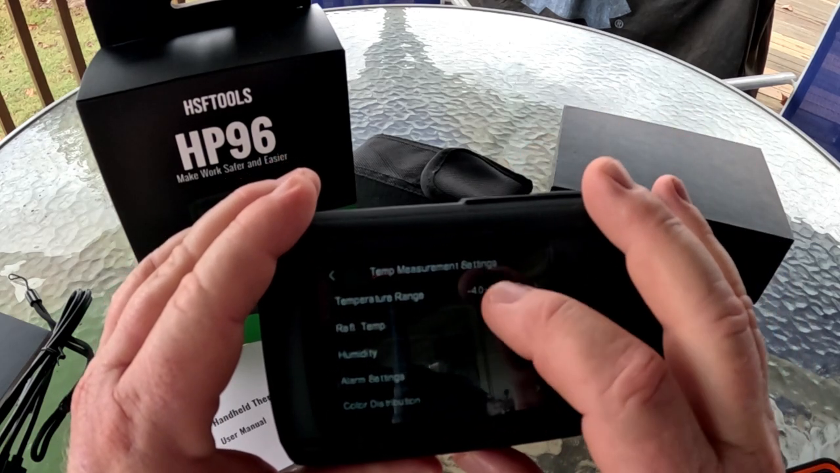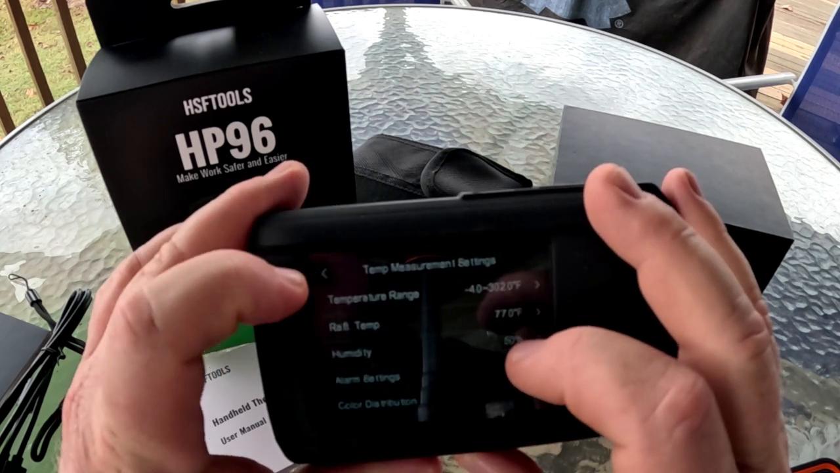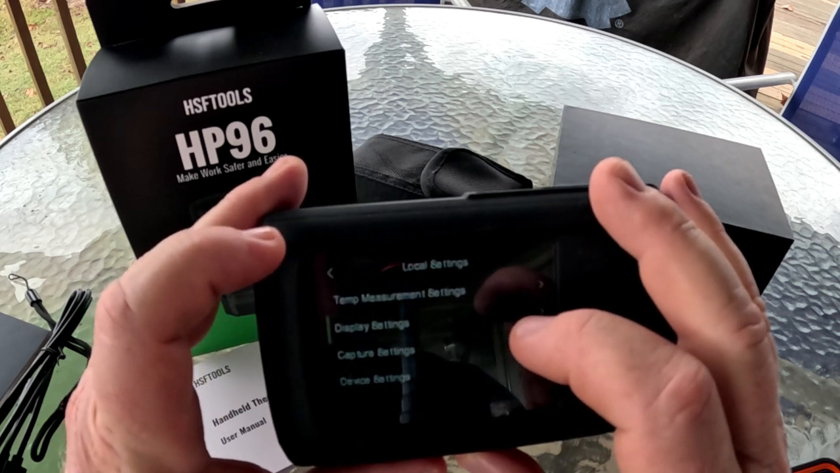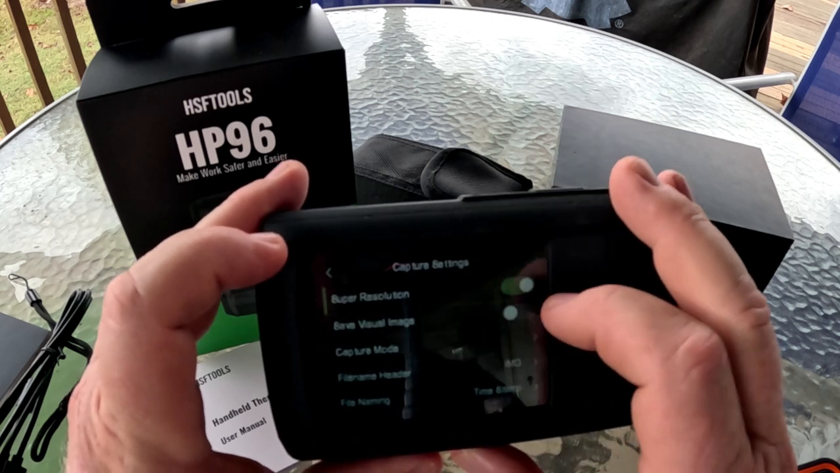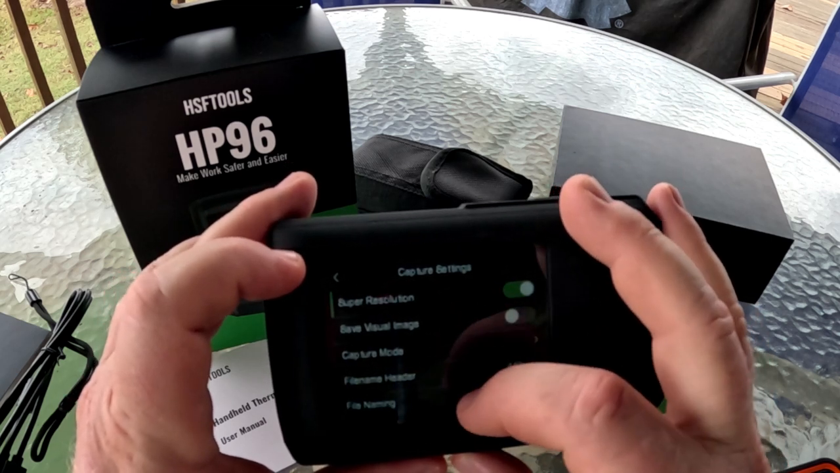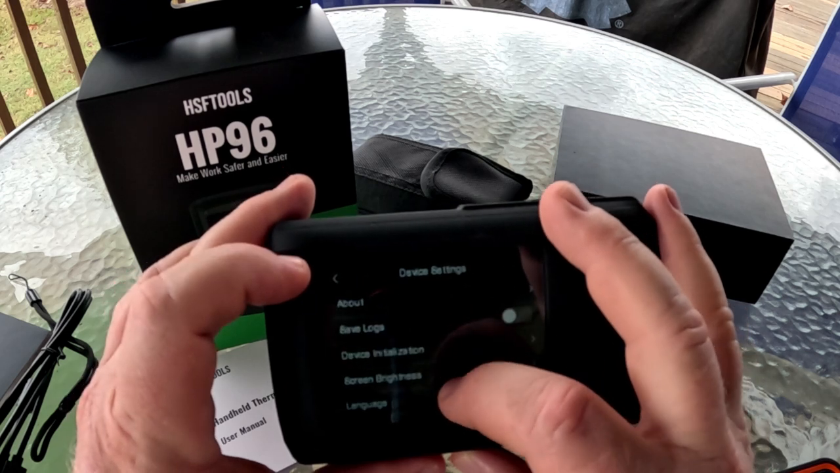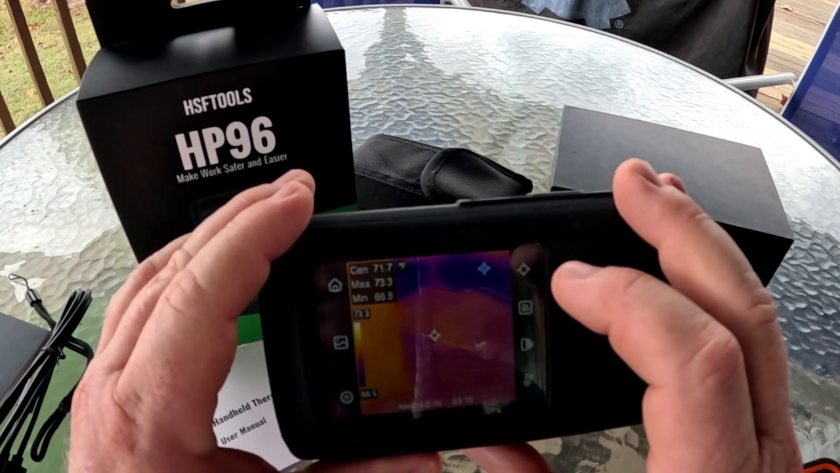Temperature range, reflective temperature, humidity, alarm settings, color distribution, your display settings, time and date, parameters, units. I've got it set for Fahrenheit. Then you can do your capture settings: your super resolution, image resolution, capture mode, file name header, file name timestamp, however you want to do that. You've got device settings: time and date, auto power off, screen brightness, and language. So those are some of the things you have in the settings.